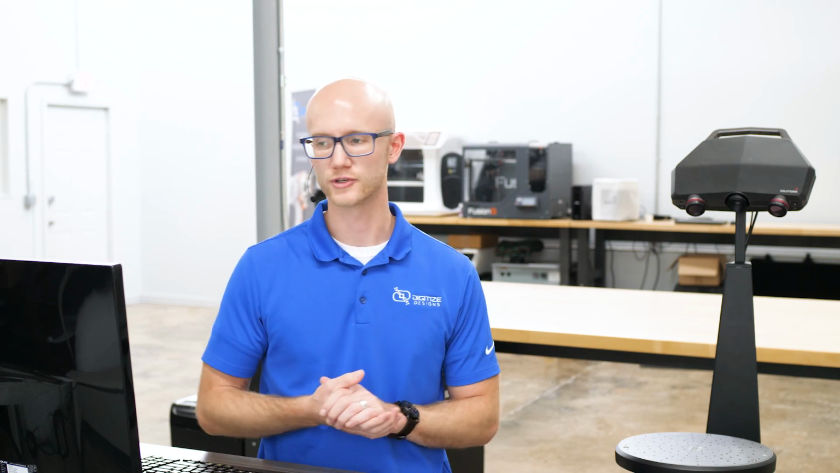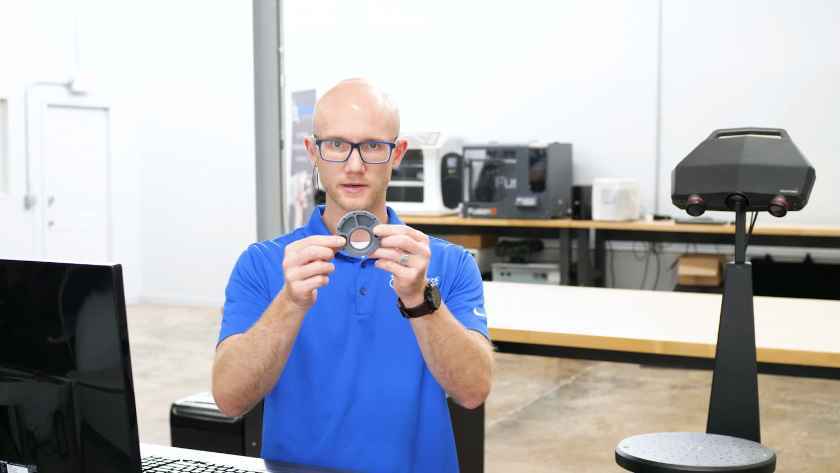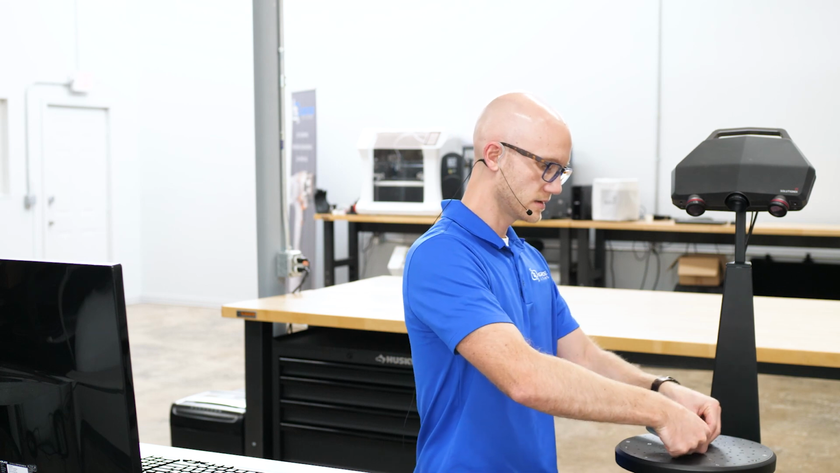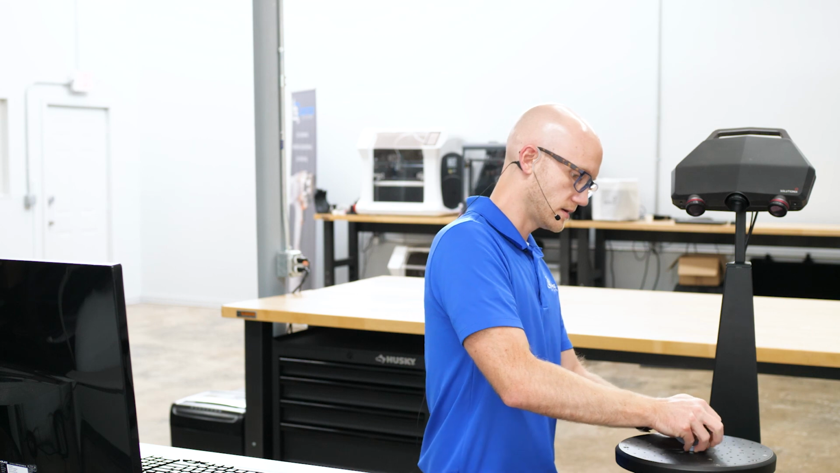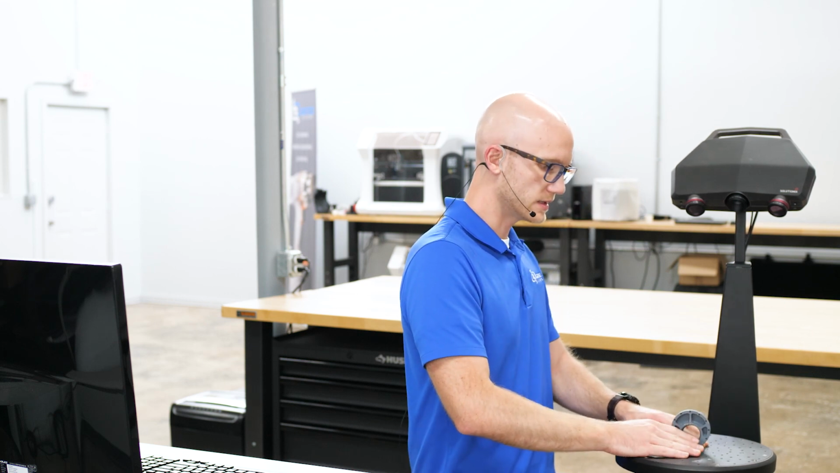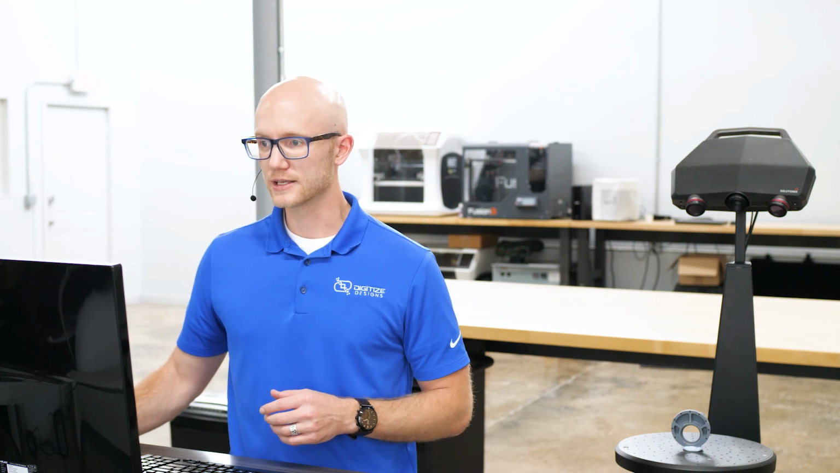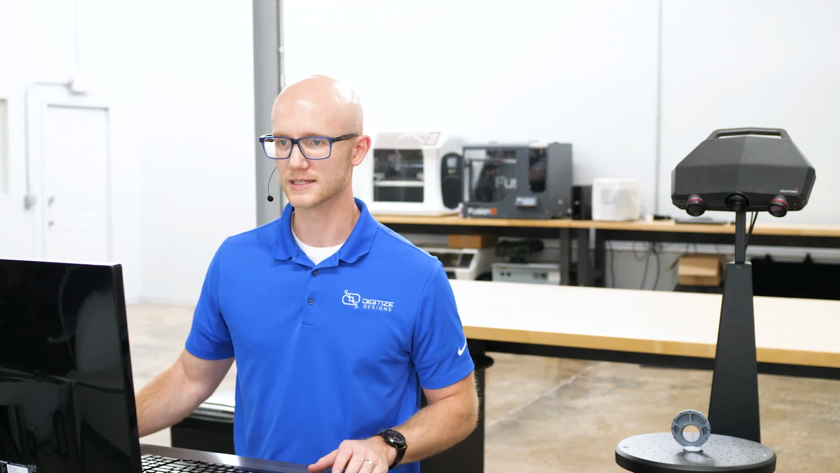All right, so what I'm going to scan today is this little metal part. It is a machined part. I am just going to put this blue tack right here and place that down just like that. Now, the C500 does come with various brackets and attachments that let you attach parts to the turntable, but I'm just going to use this blue tack for simplicity's sake.